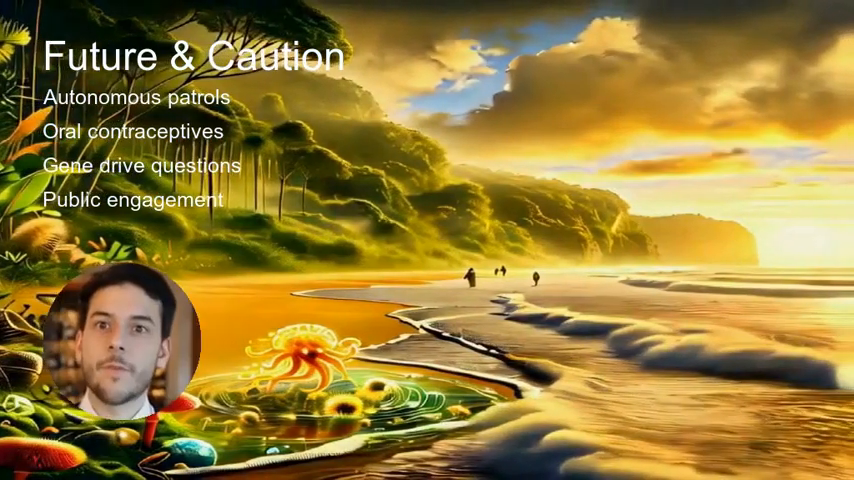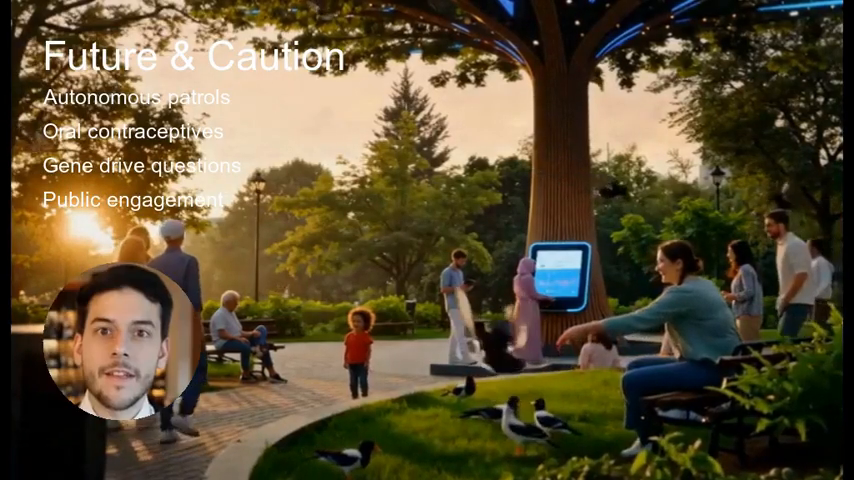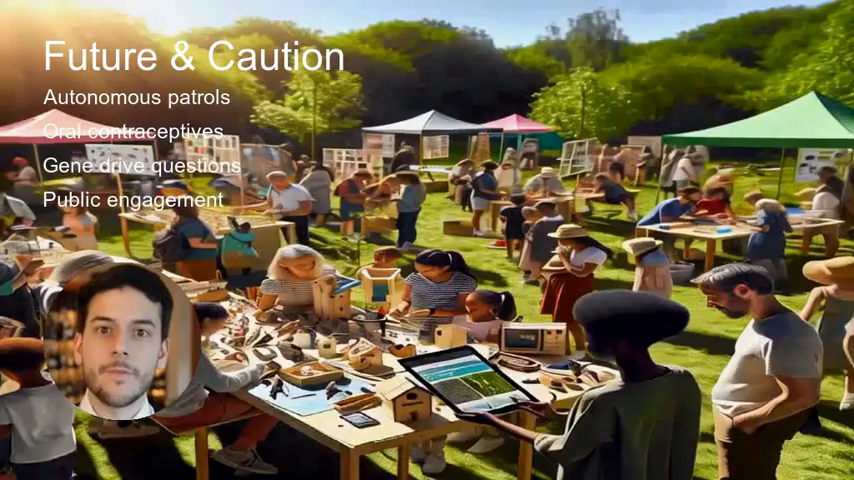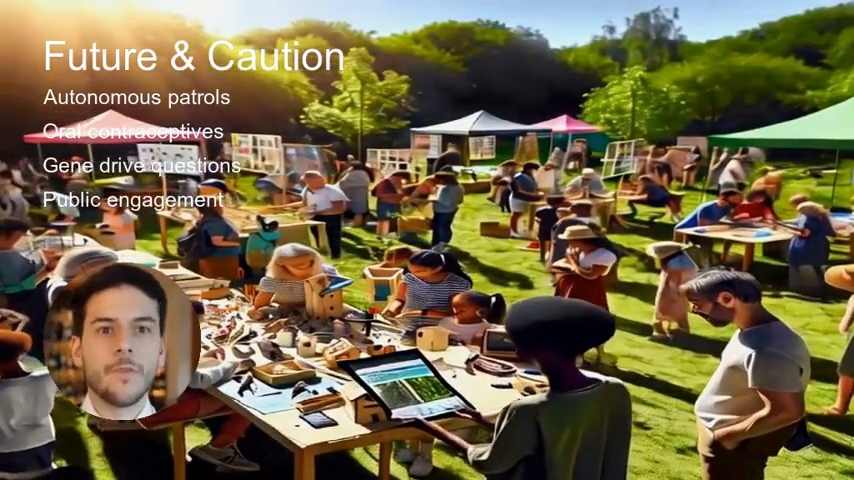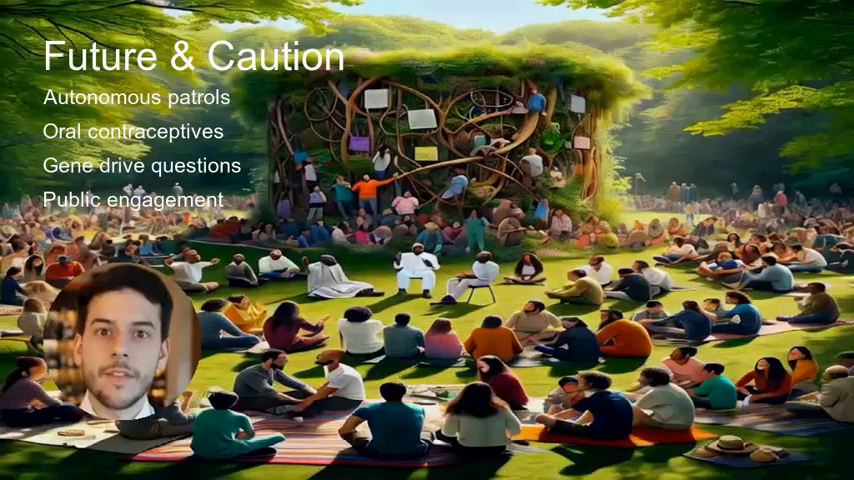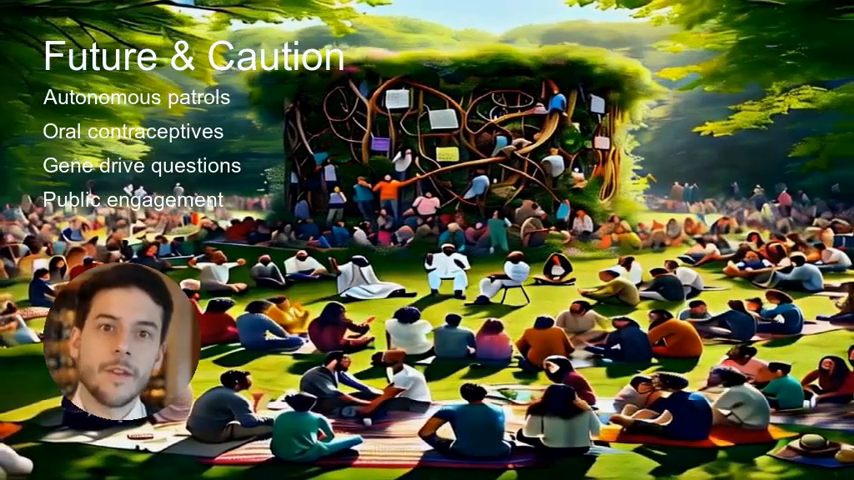Would you feel comfortable releasing an engineered organism into your local park? As citizens and viewers, we all have a voice in shaping which technologies we pursue. Public engagement will be crucial. Policymakers and communities need to discuss these tools in open forums and decide which pathways align with our values.